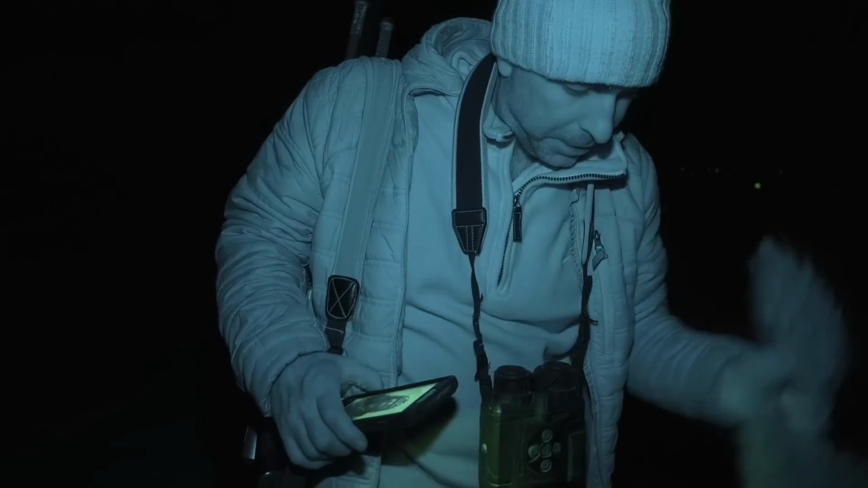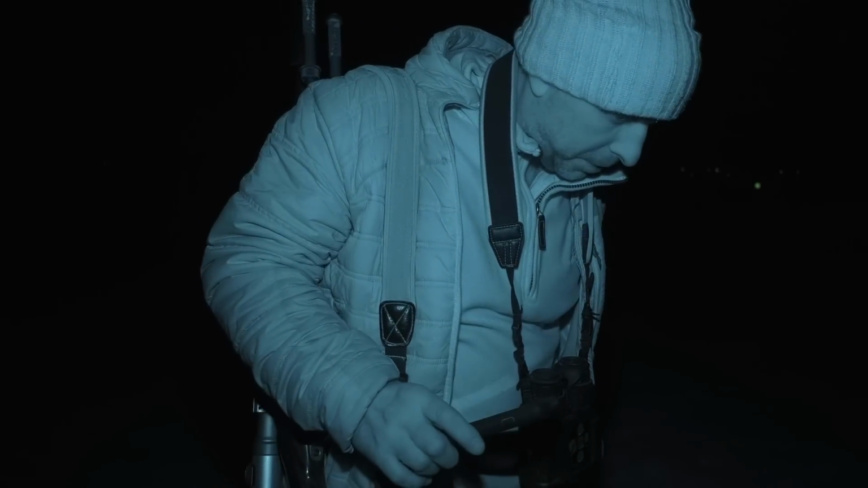Another dog fox, that one. Another big one. Very light coloured too. They both are. So 2 good foxes there. So it's really good to get those 2.